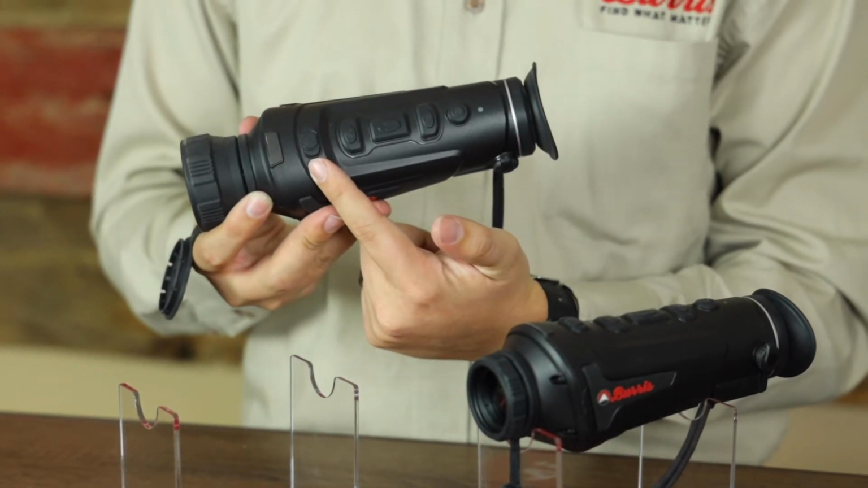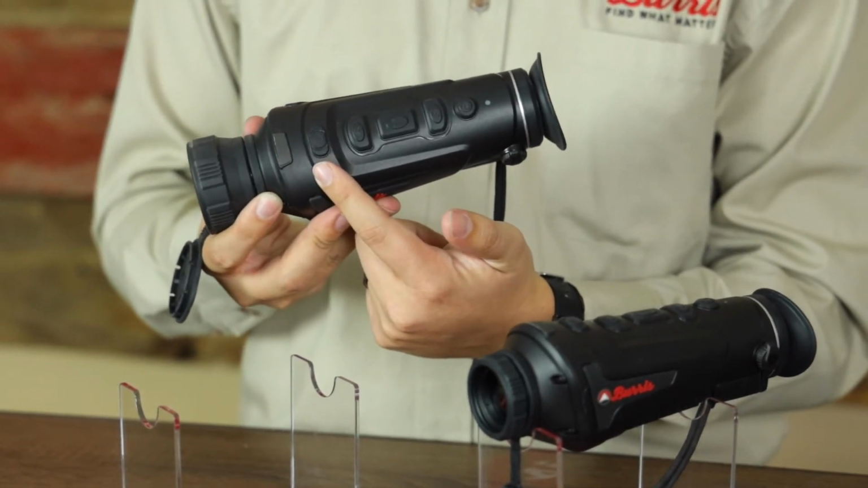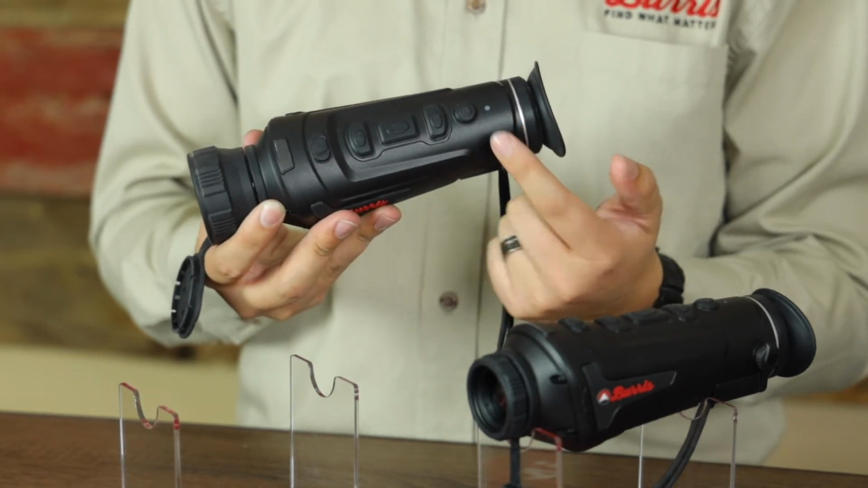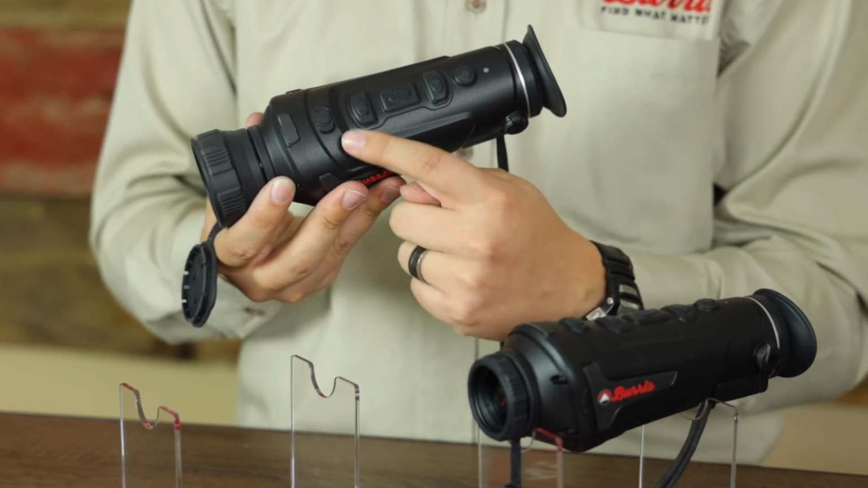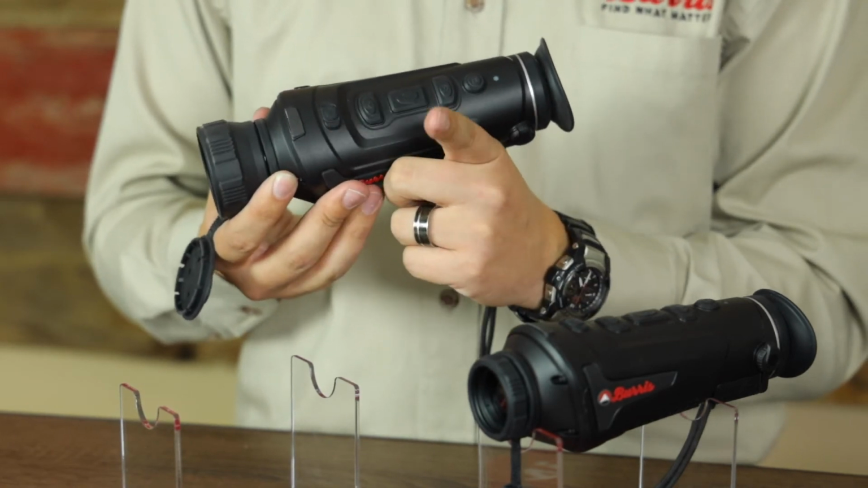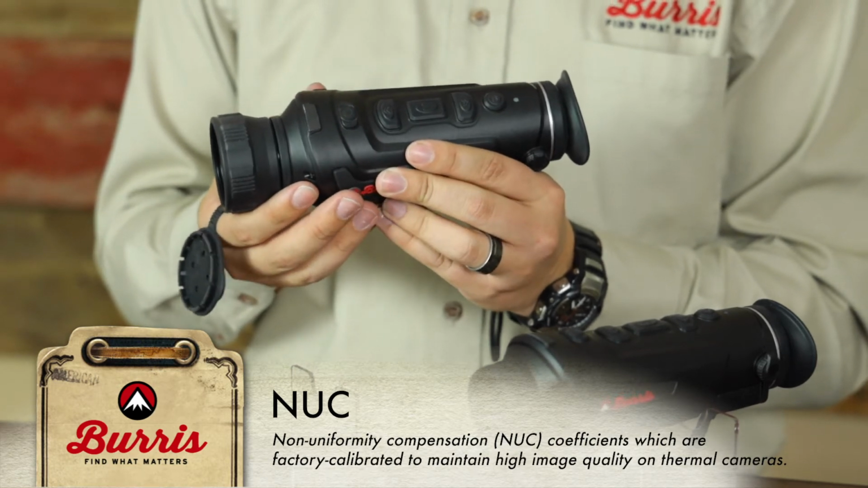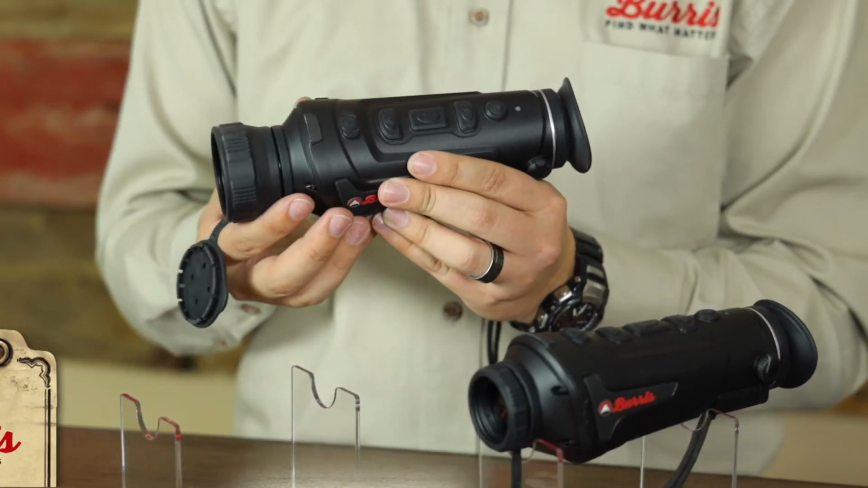Turn it on. We've got our power button right here. Press and hold to turn it on. You'll get a little green indicator light here, indicating that it is indeed on, as well as you'll see the image in there. Press and release to cycle the image to perform a nuke, and recycle the image to get a little bit better image quality.